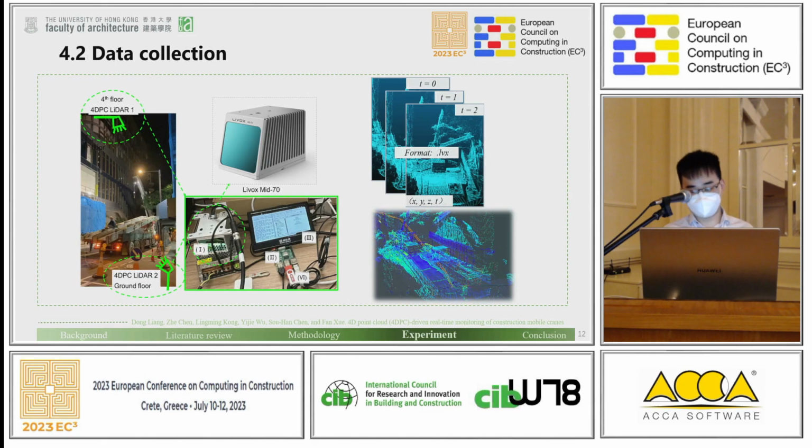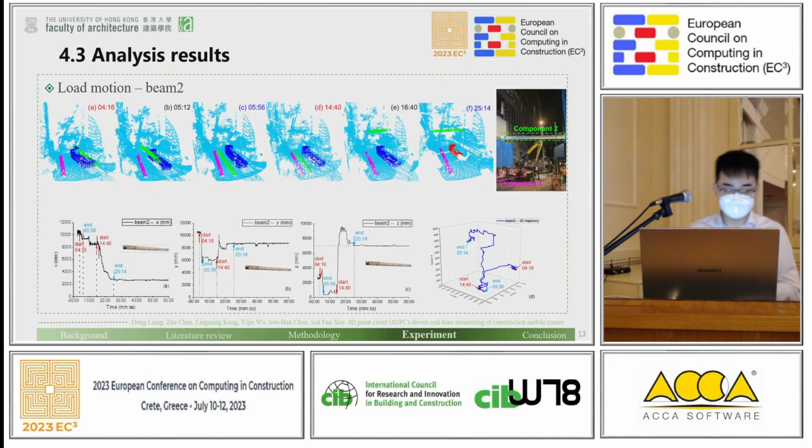The data format is LVX, and it includes XYZ and time data. This is a preliminary analysis result. We could see that we could capture the possible components like the steel beam and vehicles.